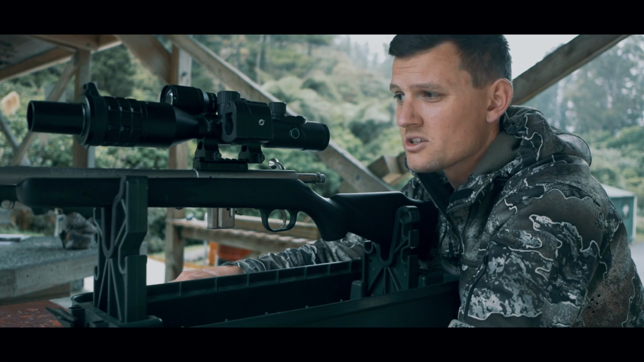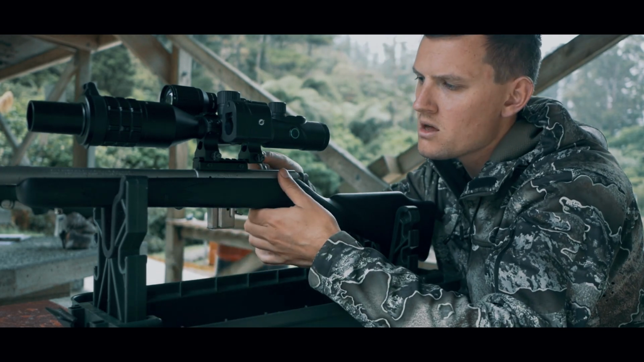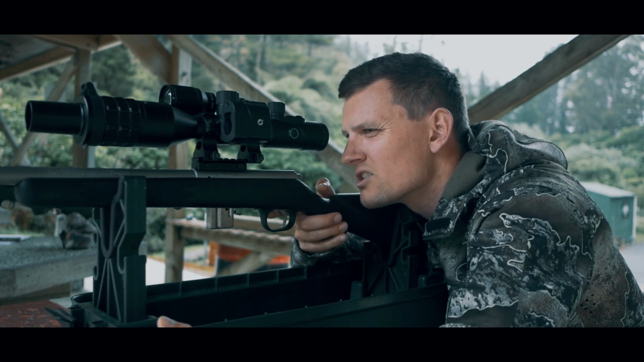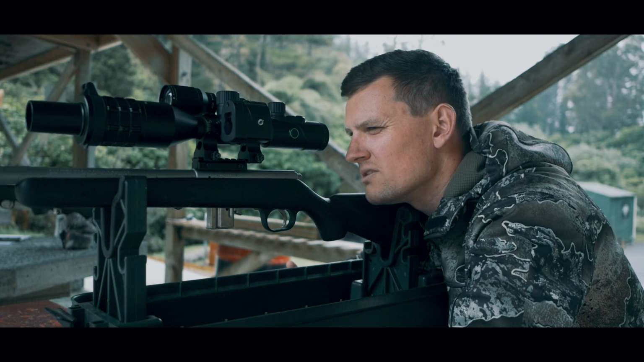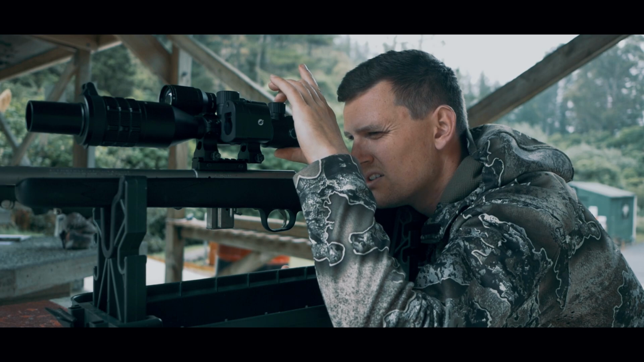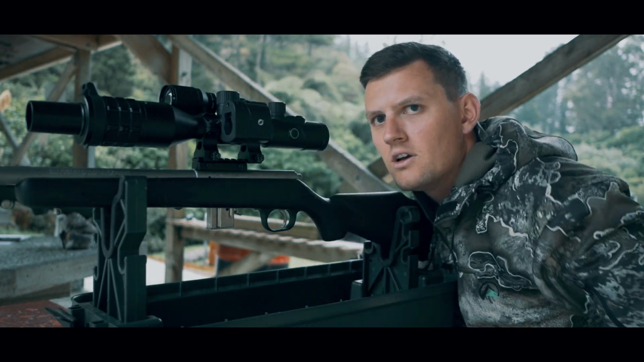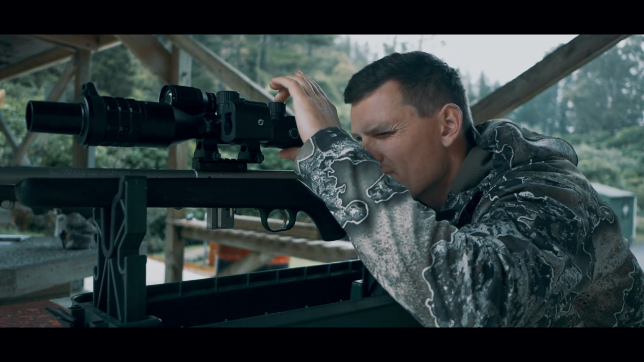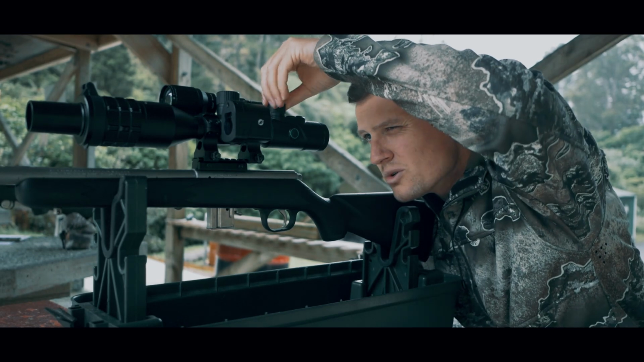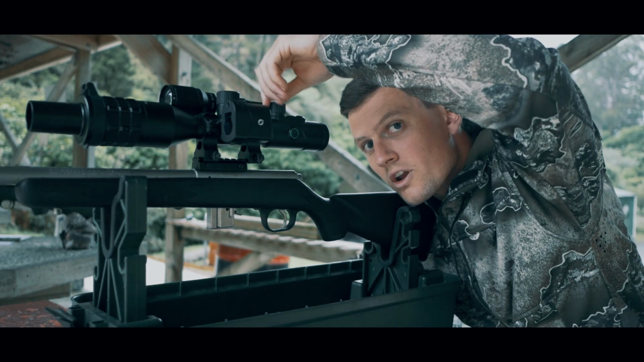I'm just going to bore sight this straight away because this is the first time the scope's been on this rifle. Alright, I'm going to put a shot through and see if I'm slightly zeroed. Yep, I can see it on the paper there. So now what I do is hold down to go into the menu, and you go down to shot zero. You use that to click through. Go down to shot zero. So it's sitting there, and I can see it moving just like any other scope.